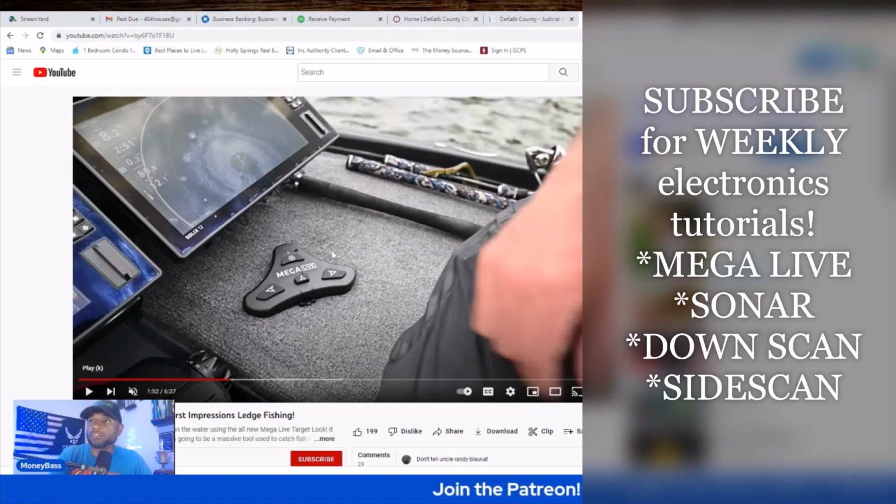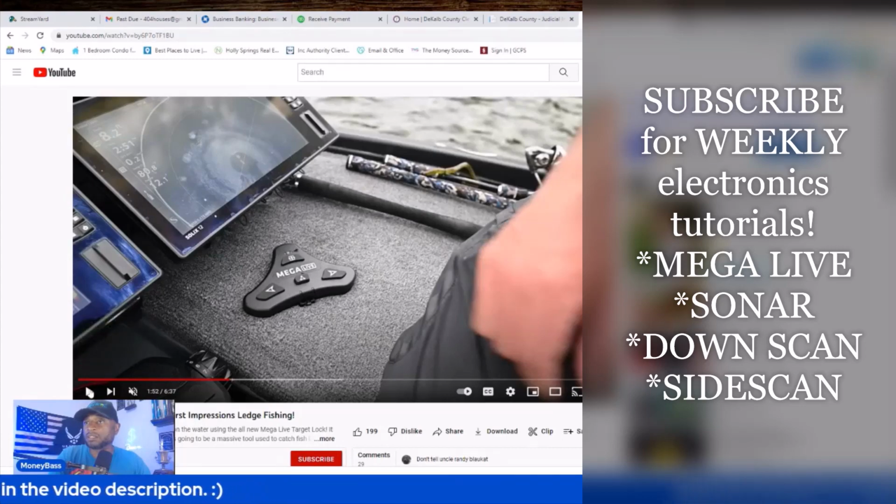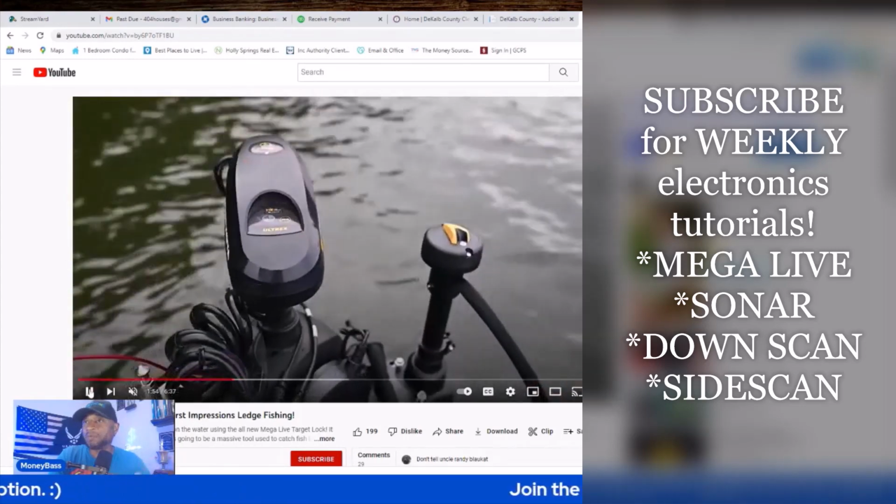So this right here is the foot switch, and it has the options on here for you to control the target lock system itself. So you can mount that wherever you feel that it will be beneficial and easy for you to access on your boat. And there's another part that I wanted to show you guys. I have it muted real quick.